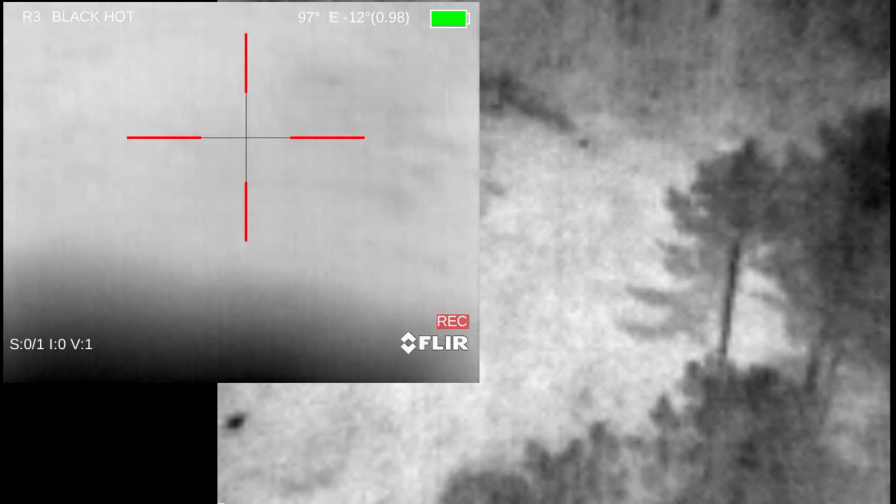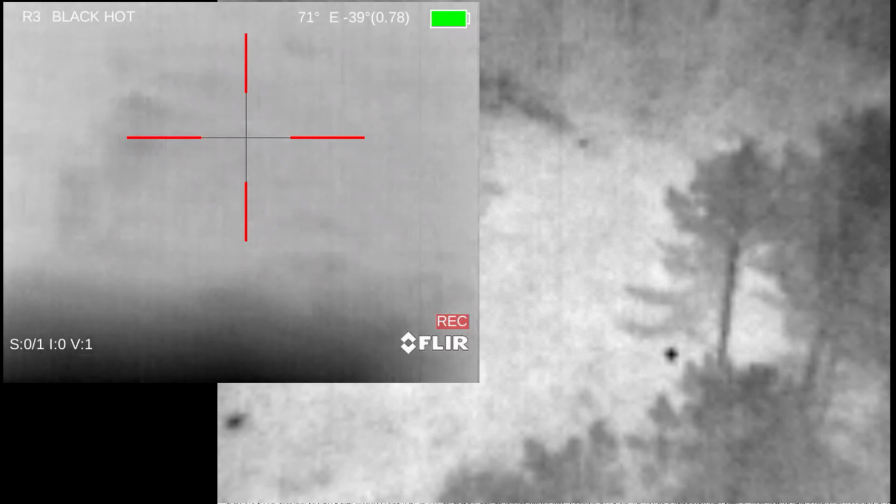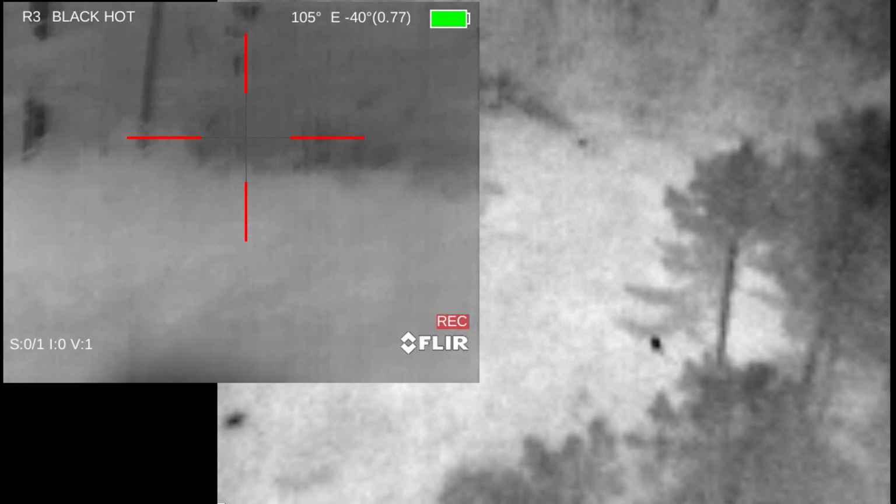And at this point we were pretty clear. The other pigs had ran off, the squealing had stopped.